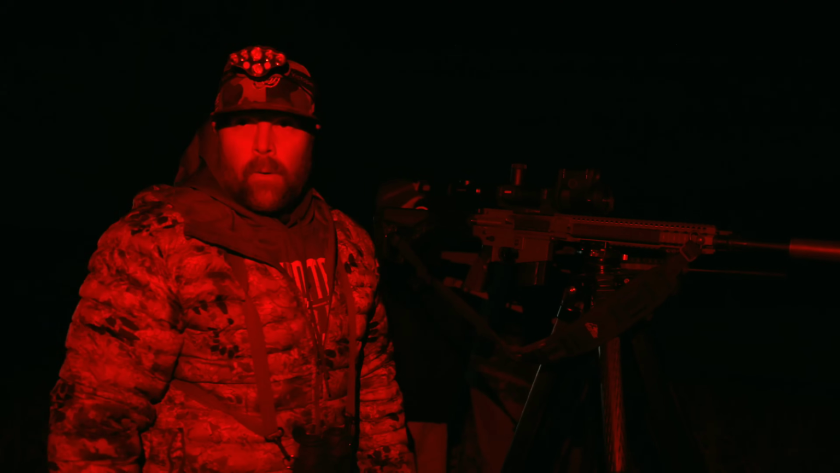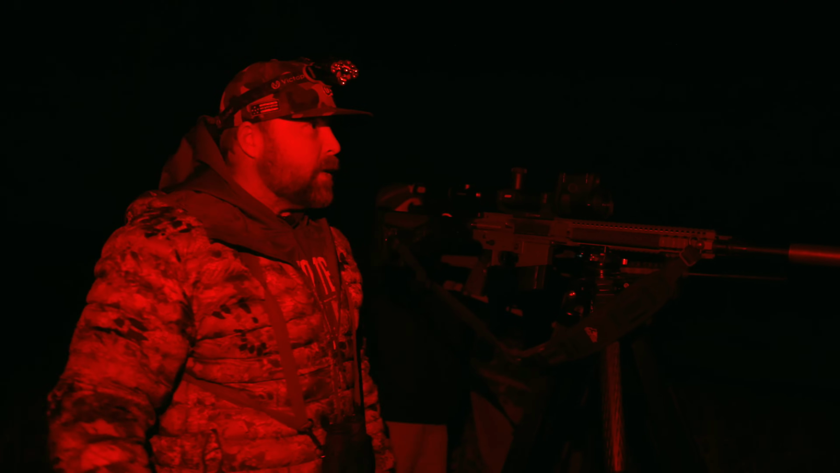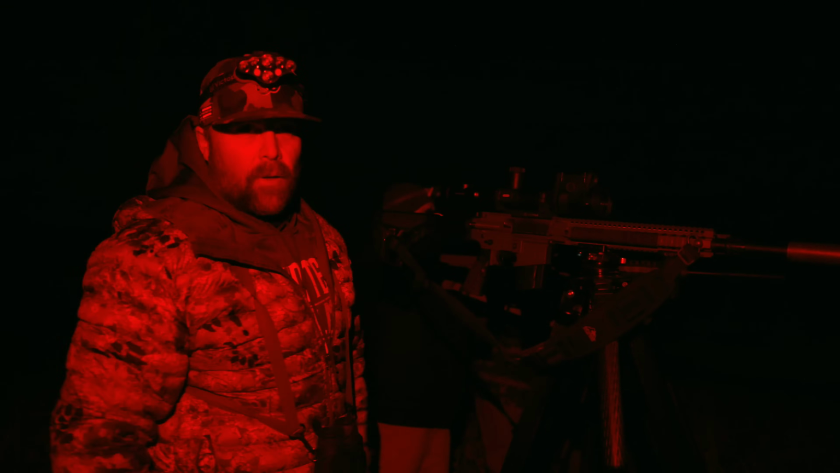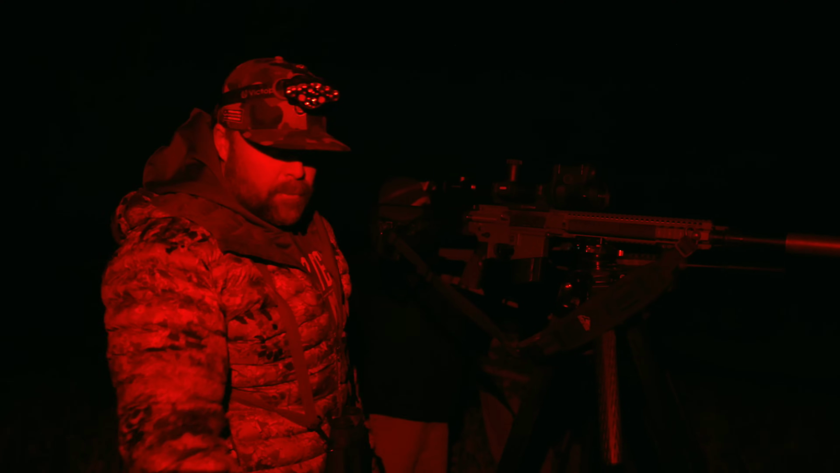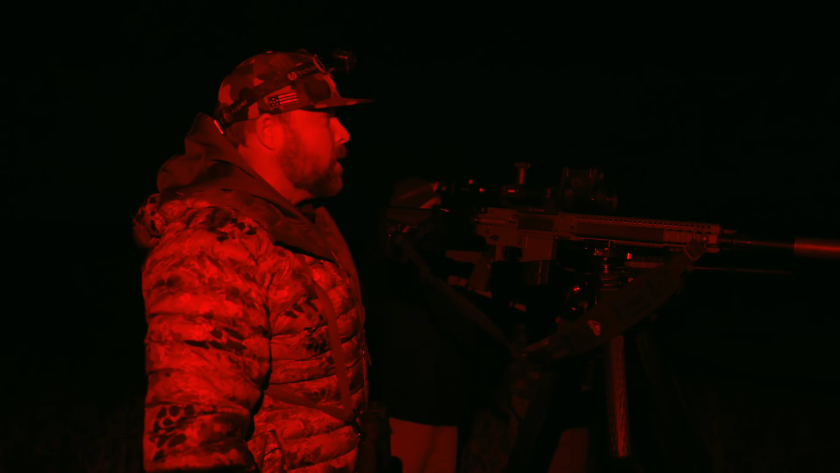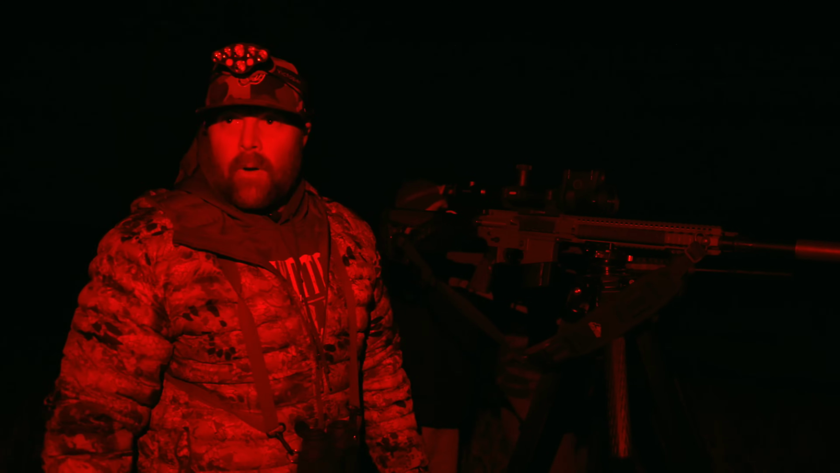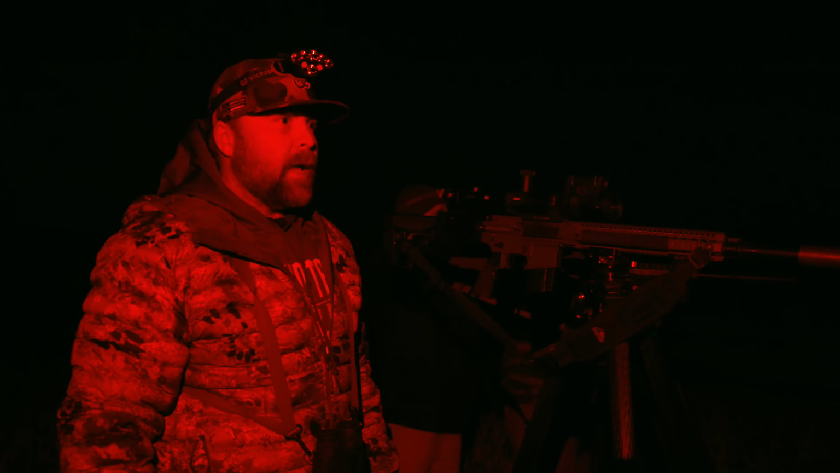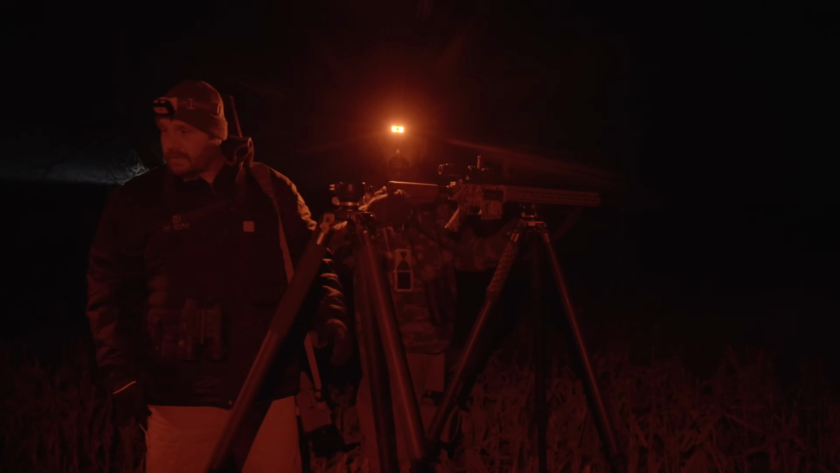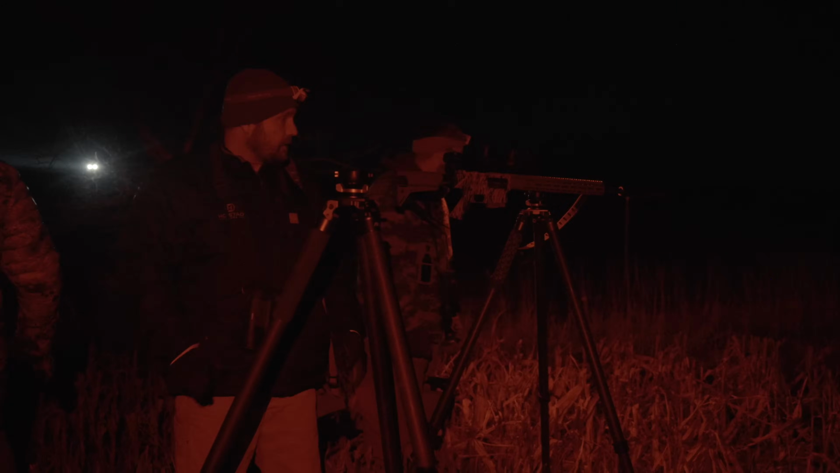We've got cars going by on the highway, which won't be an issue. Just a big river bottom down here. We've got ag. We're just looking for a little openness. Some cut corn stalks here. Wind's blowing from right to left, about 10 or 12 right now, but hopefully it's going to die down throughout the night, maybe to 6 or 8. Should be good. So Rick's on the call. Hit play.